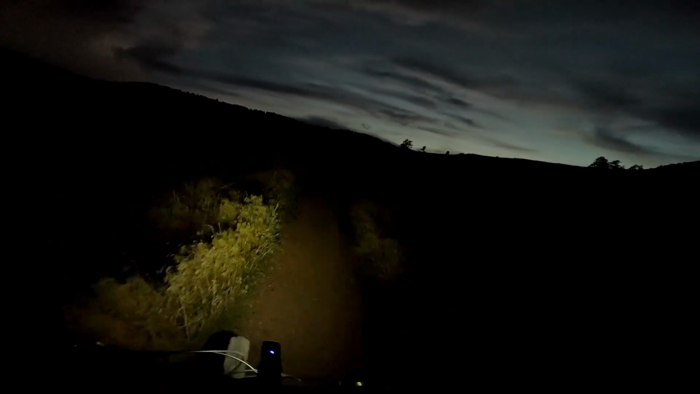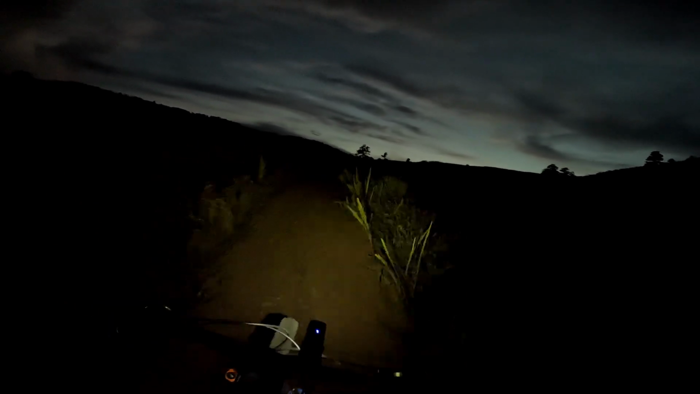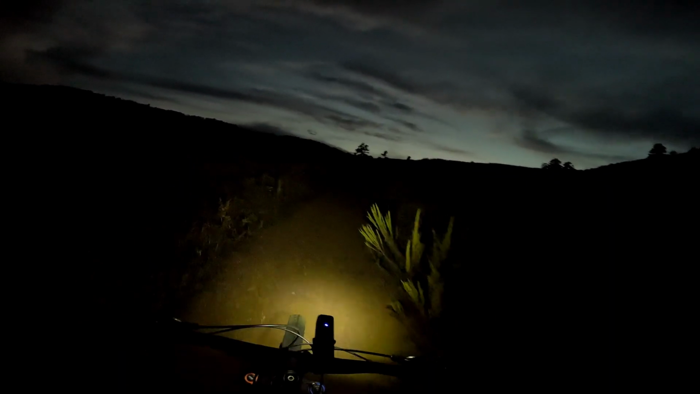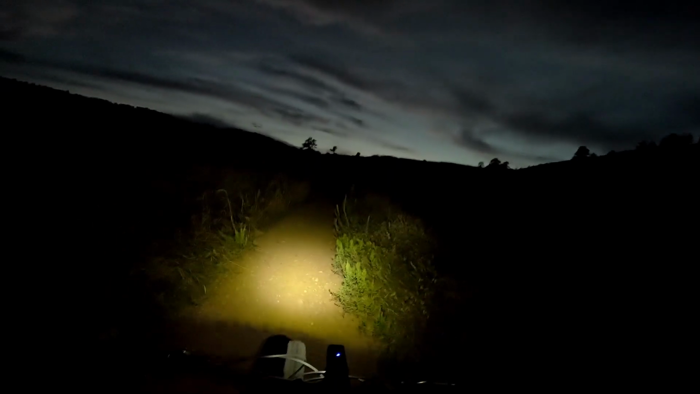I'm gonna have to put my light on here because the sun went down about 25 minutes ago. It's almost totally dark. There you go, there's my handlebar light. See, there's my headlight, helmet light. It's not coming on. Oh, there's my helmet light. Now I got some light. I think I need to point it a little bit more forward.